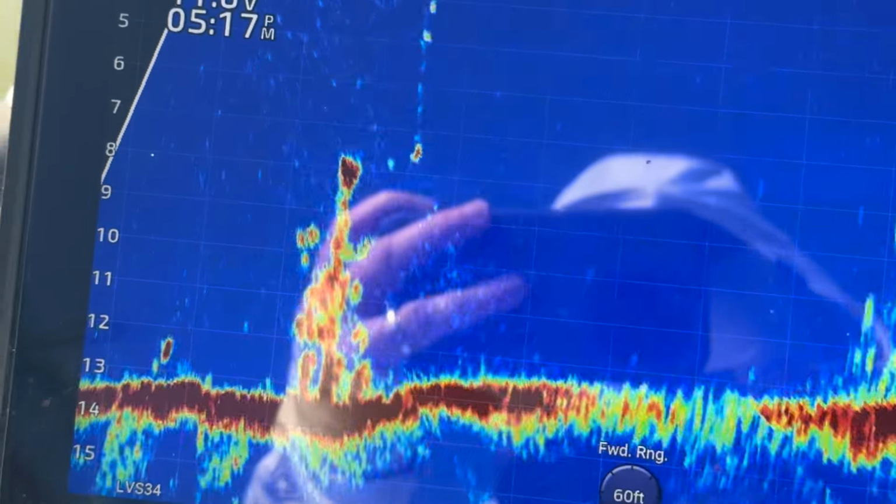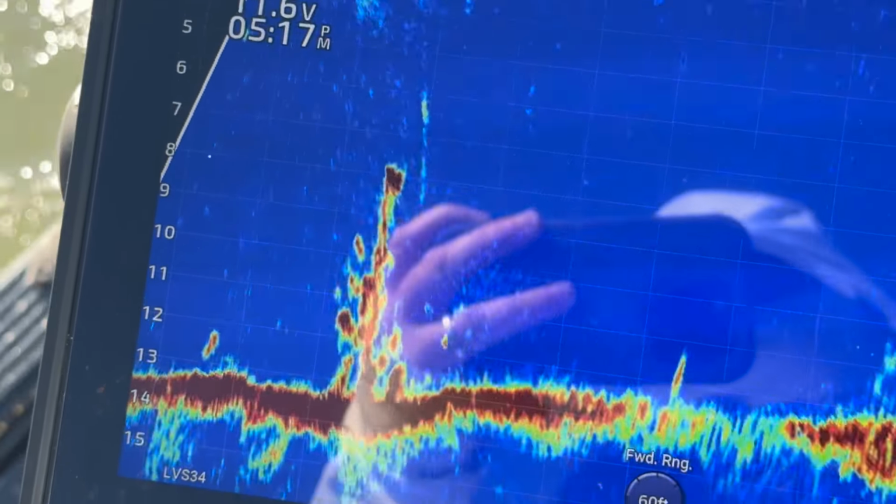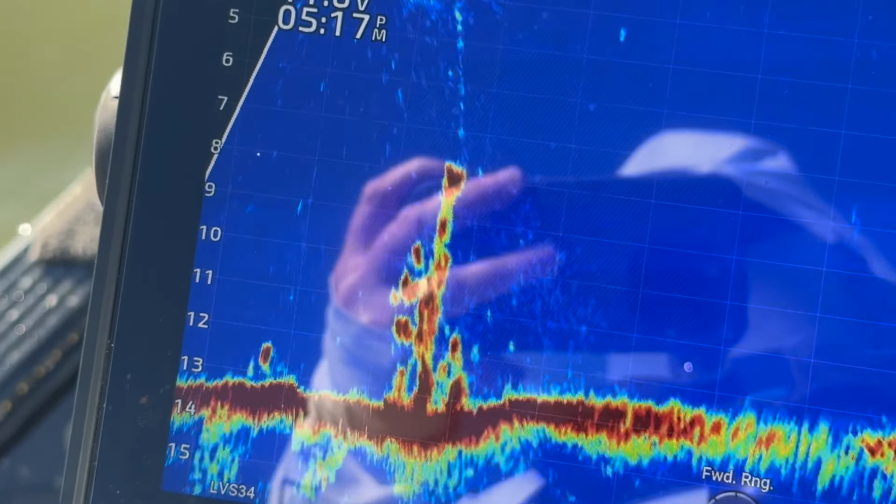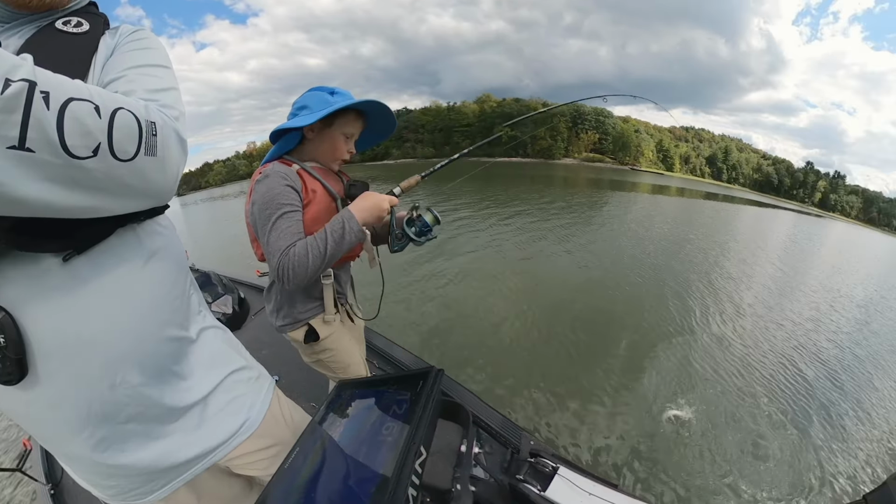Okay, there's my lure going down. There's a crab. That's for sure. Pulling up a crappie. This one's big. Seems like a honky donkey. Get him in the boat.